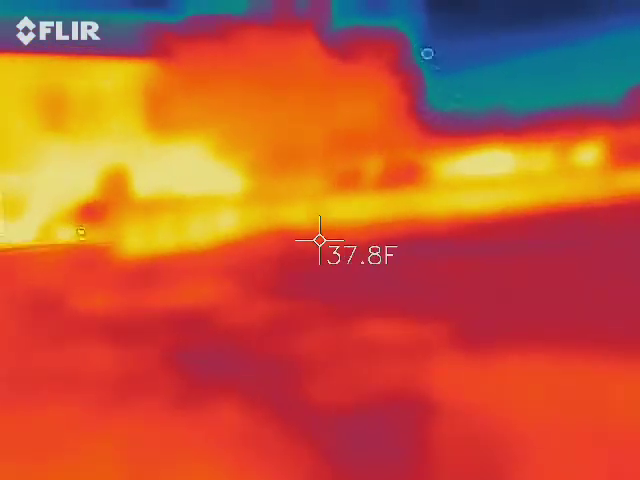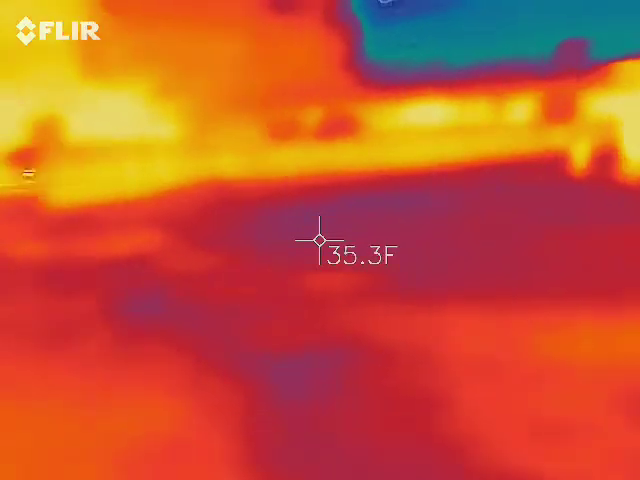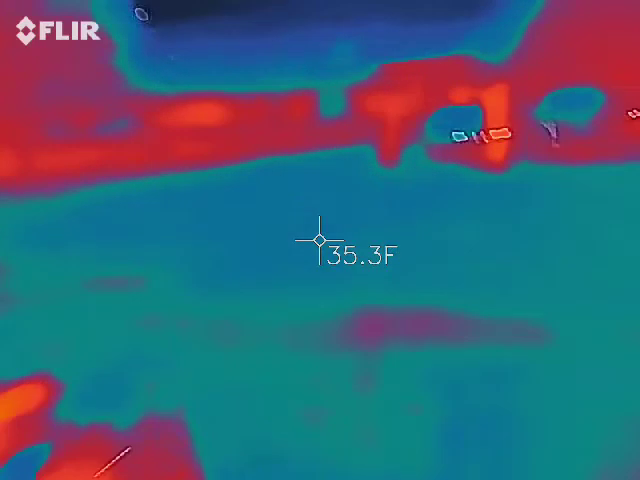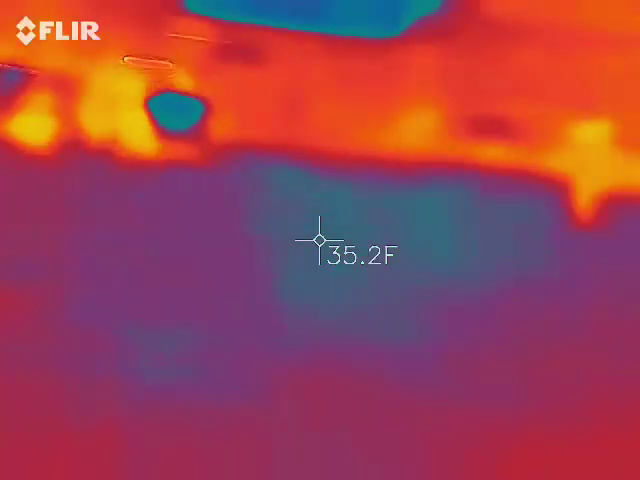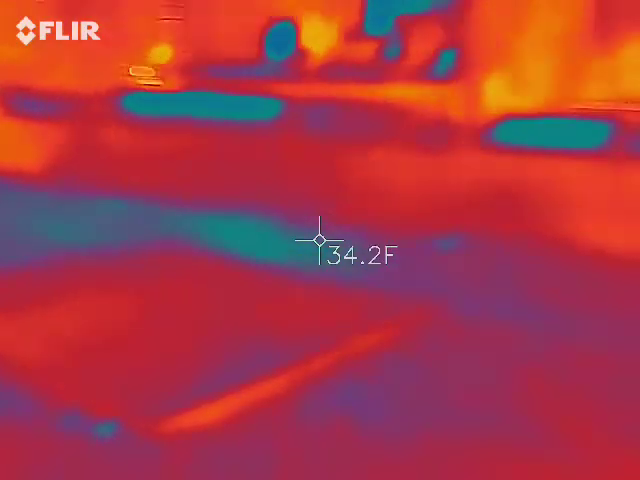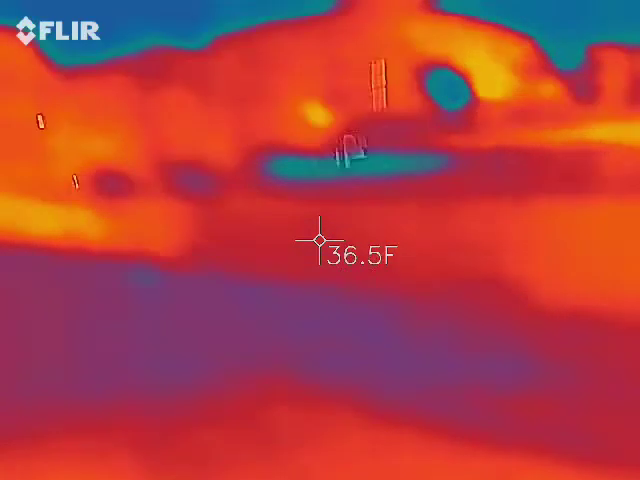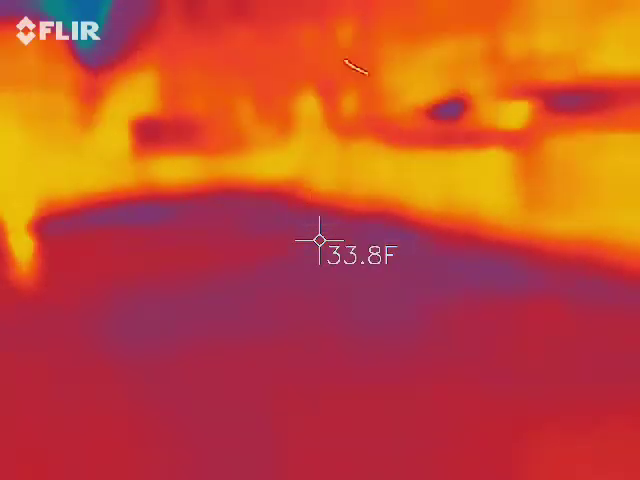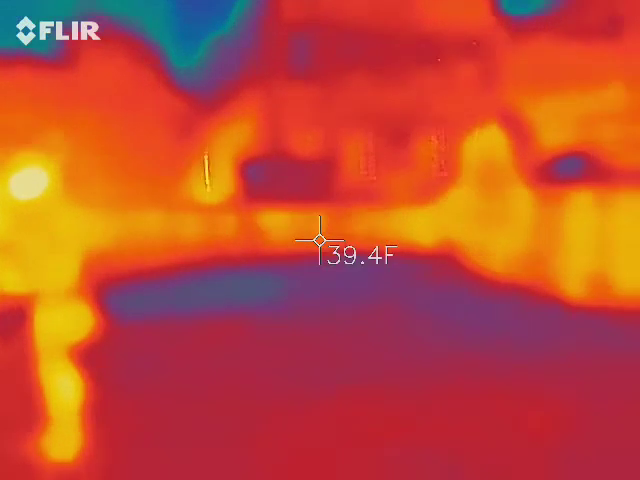We're dropping. Baked beans breakfast. Look at, here comes the car. I think there's a ghost on the truck.